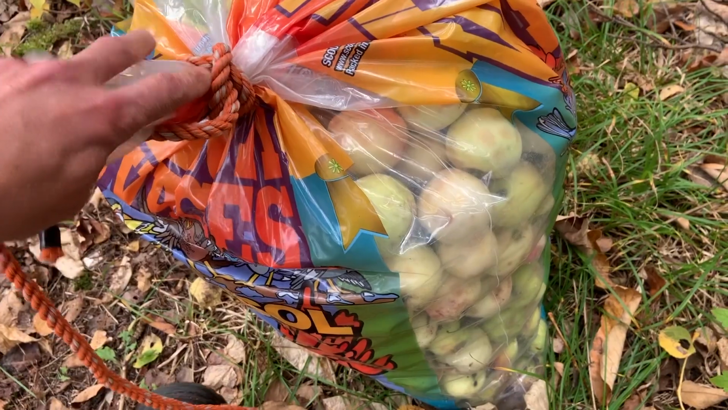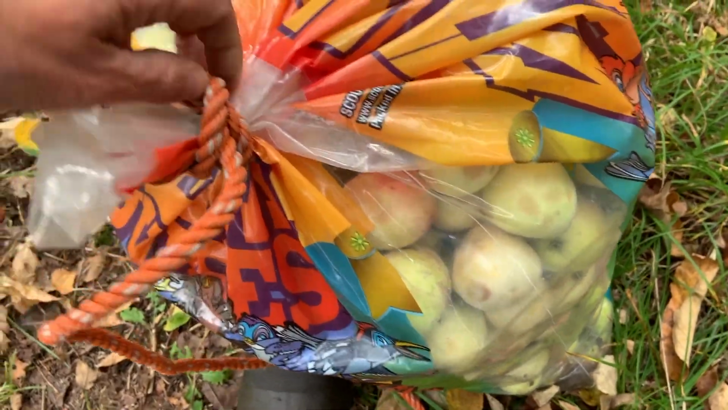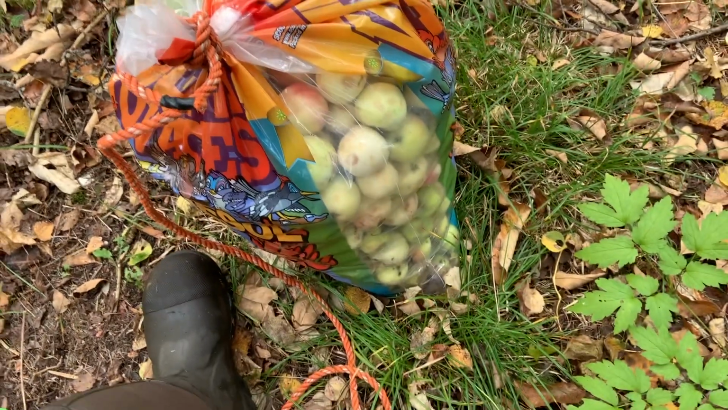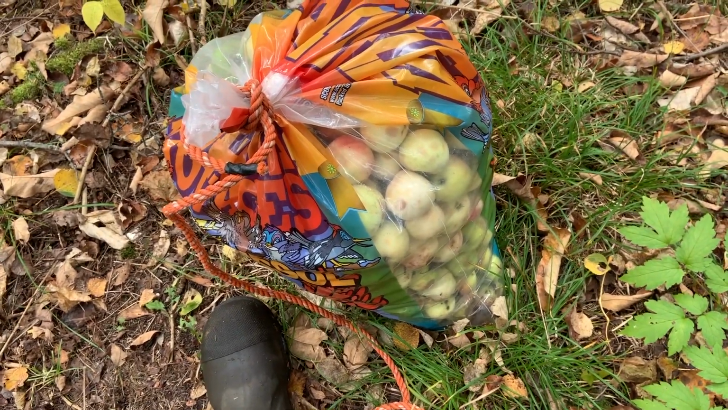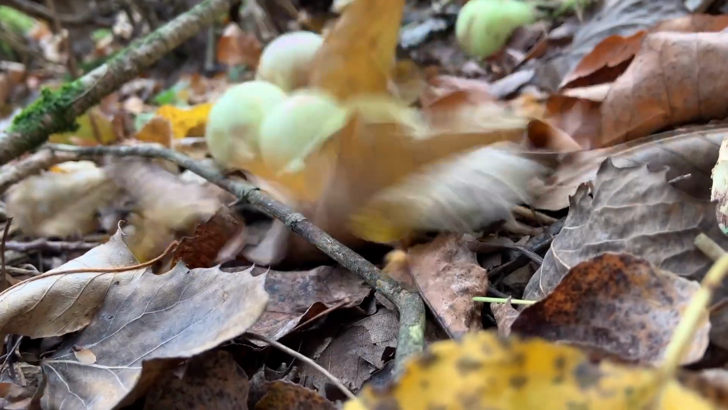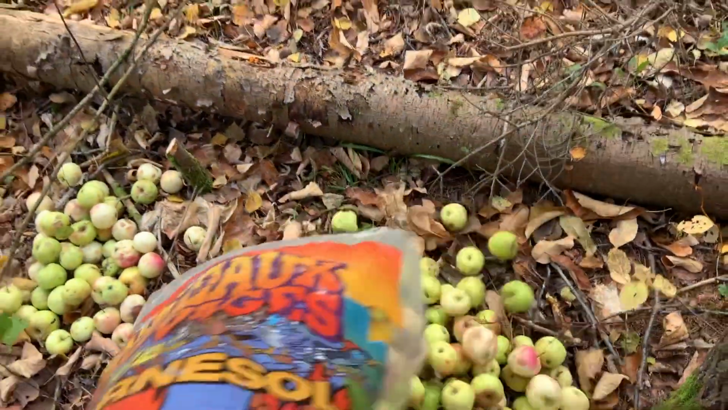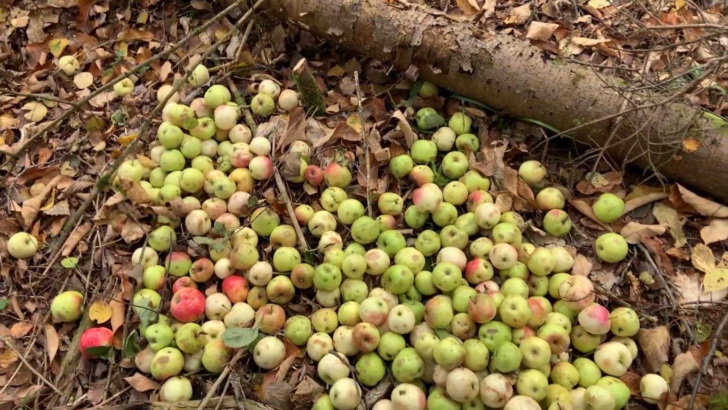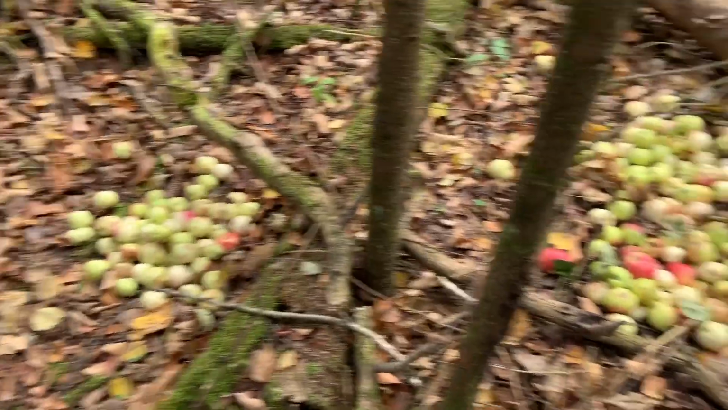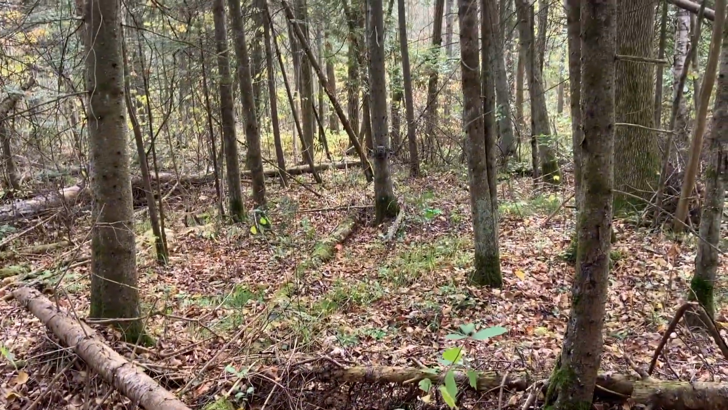So I've got about 10 gallons of apples. I know you're like, what, gallons? I actually had 2 5-gallon pails, and I threw it in this bag because it's easier to carry anyhow. So we'll go dump those. There we go. 10 gallons of apples. And I've spread them out decently so you can see the camera back there.